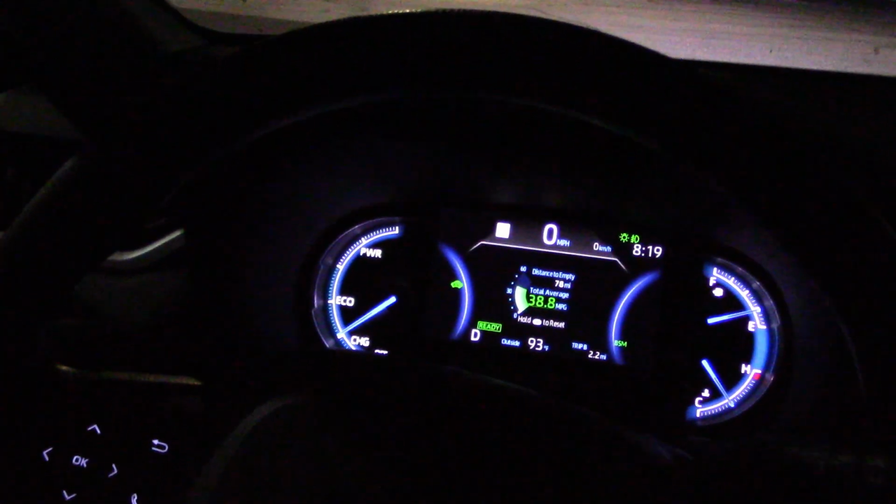Nice gauge cluster. Let's check out the headlights. Pretty high, bright enough. A bit lower on the left so we don't blind the drivers. Put on the high beam so we can light up the lino. Looks promising thus far.